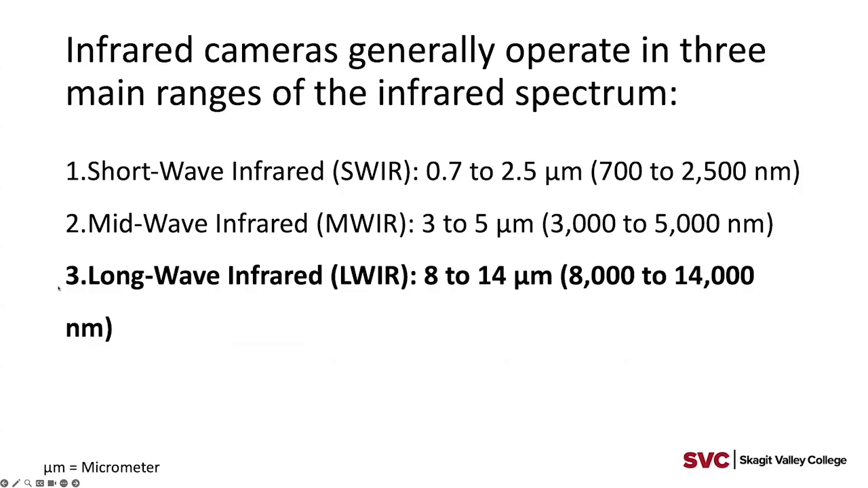They're really used in things like structures, housing, inspections and things of that sort. You're looking at the long wave end of infrared, which runs, I think for the FLIR cameras, about 7,500 to 14,000 nanometers. So these all operate more in the long wave infrared part. Some of the gas industry and some other fields have more refined equipment that looks at different parts of the spectrum.